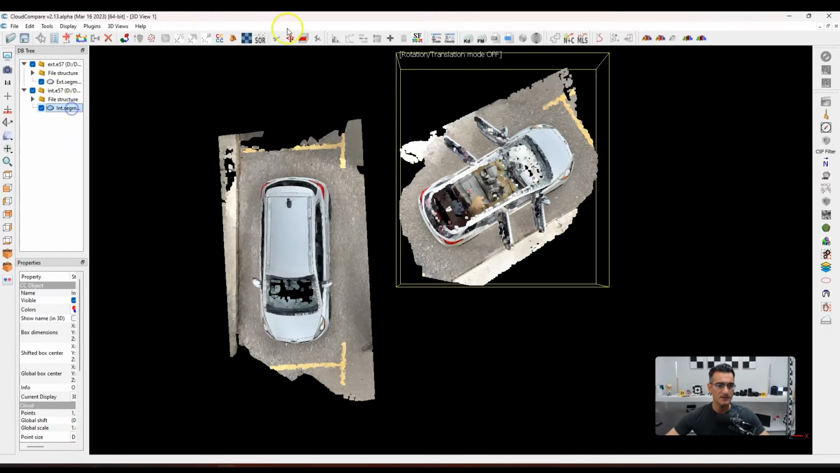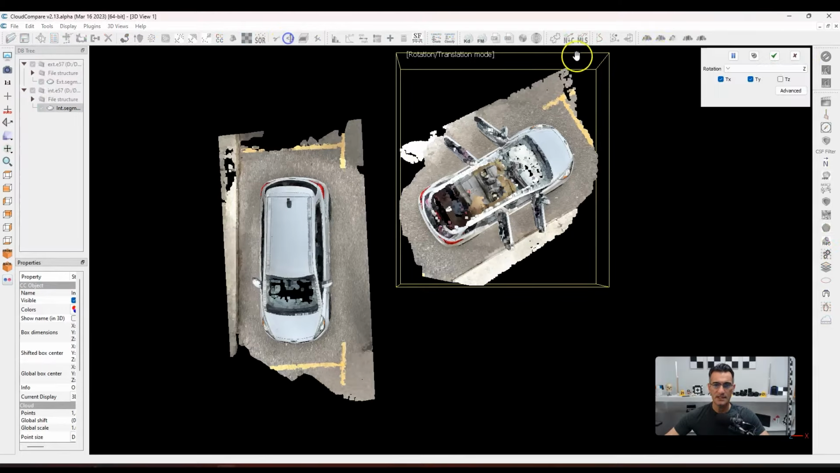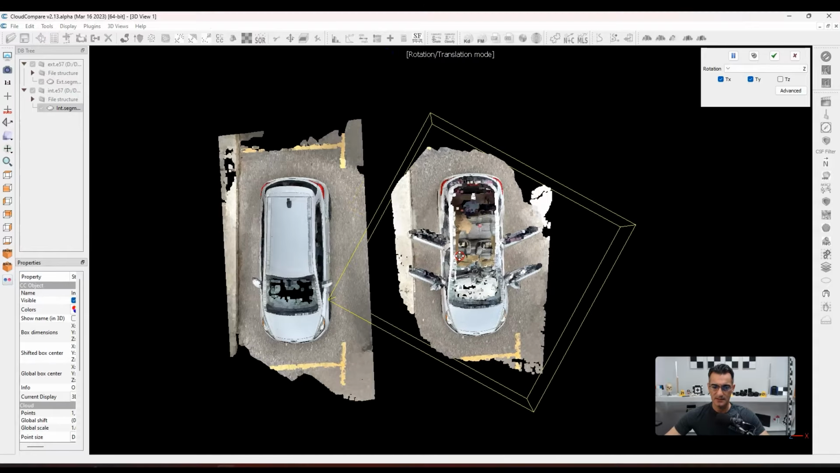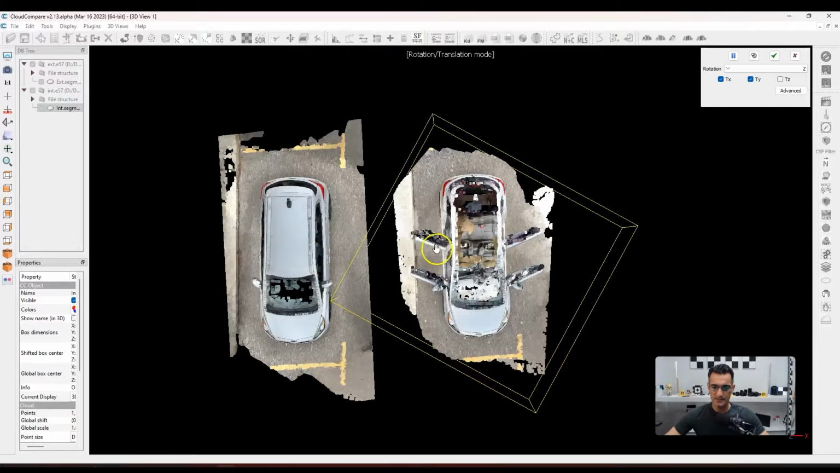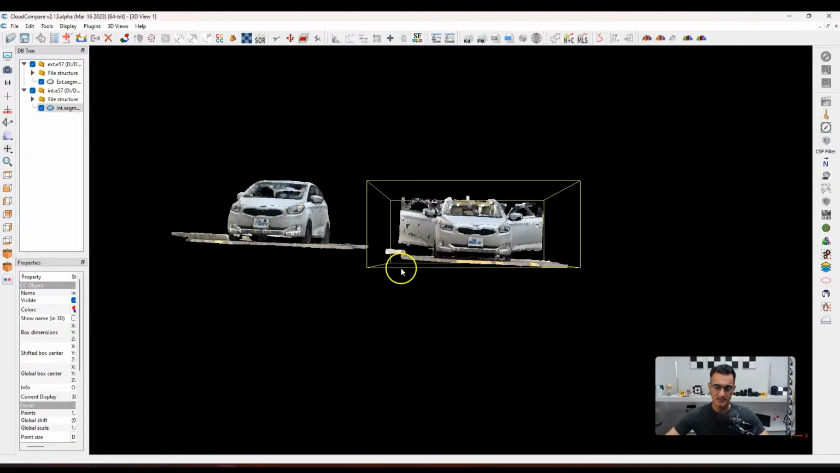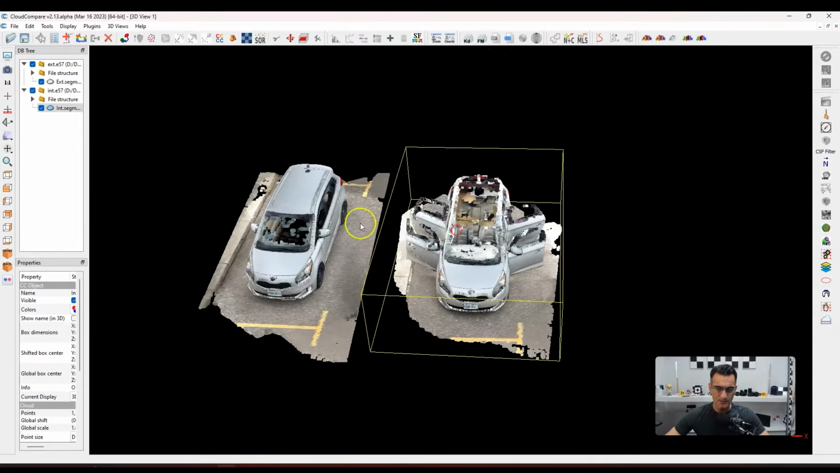I'm going to pick the other one, which is the interior, and I'm going to do the exact same thing. Oh, not that. I don't want to segment. I want to translate, rotate, and I'm just going to rotate it so it's kind of oriented in a similar way, just so they're side by side. Like that. Now, I think one of them is a little bit lower than the other, so I can see that there, but it doesn't matter.